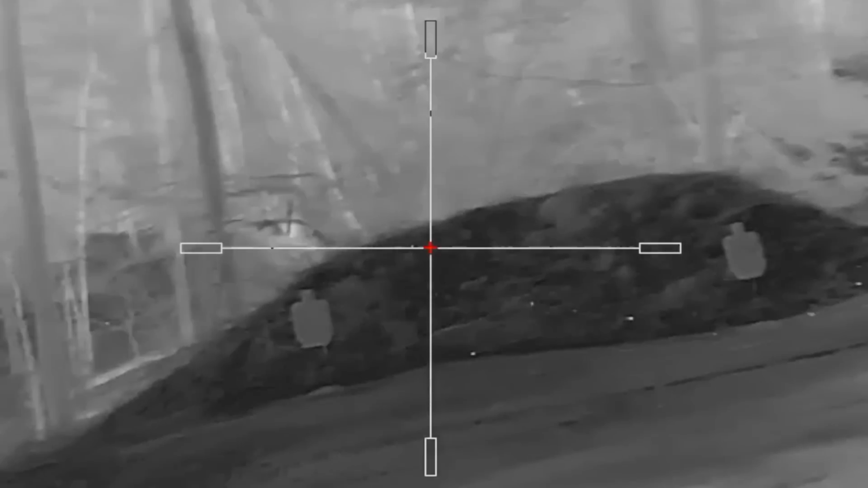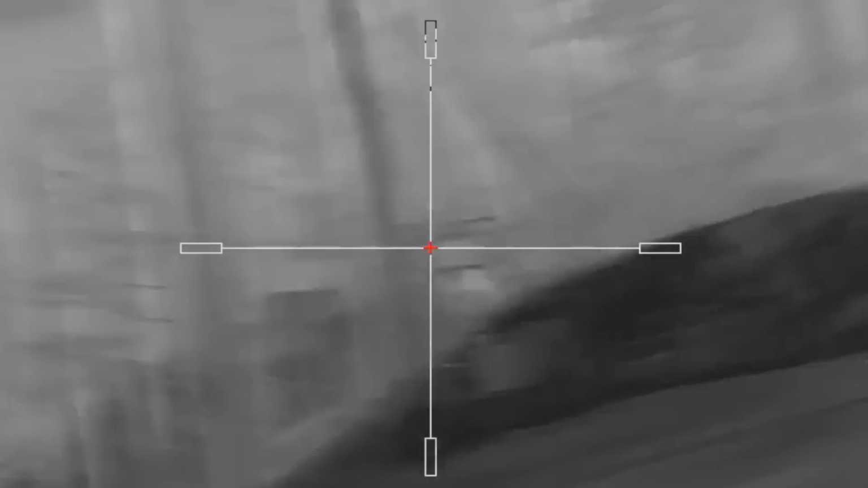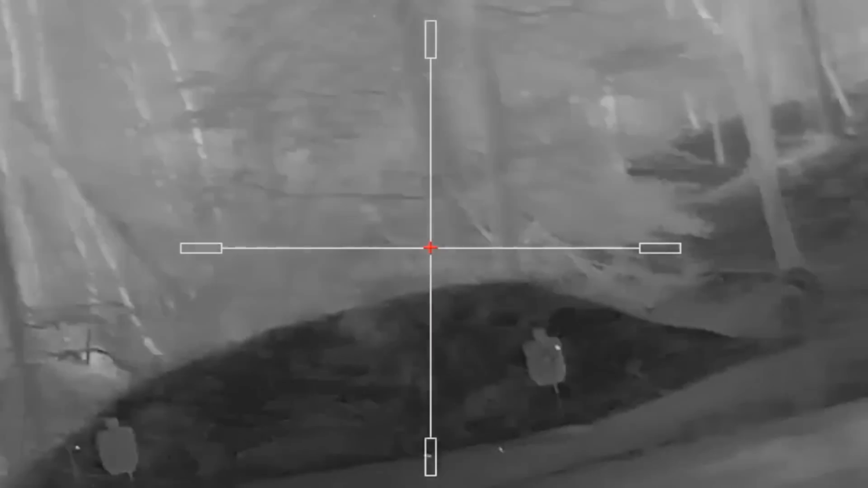I am running a Q Boombox, which is essentially a Honey Badger scaled up to the SR25 magazine system. It's chambered for 8.6 Blackout, and it is a freaking amazing rifle. And on top of it, I put on an AGM Clarion thermal scope. Now, actually, both of those pieces were loaned to me by their respective companies. So we'll talk about how they performed as we go through the stage here.